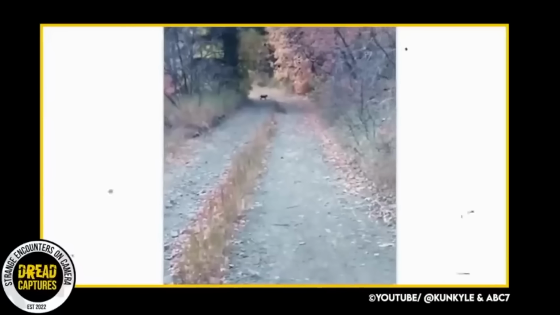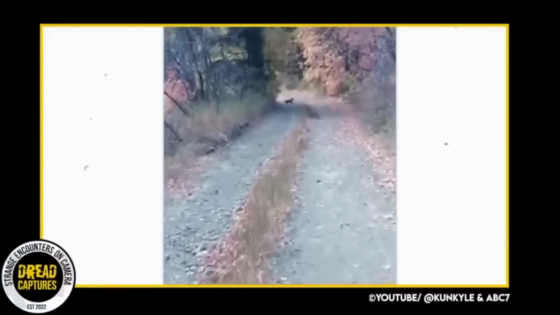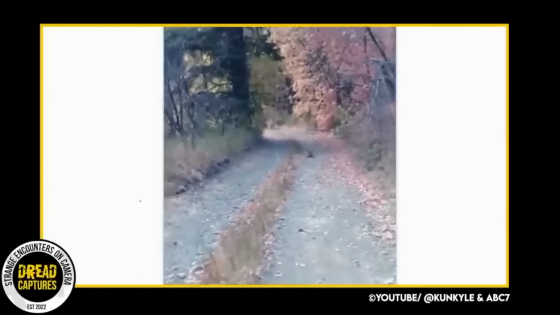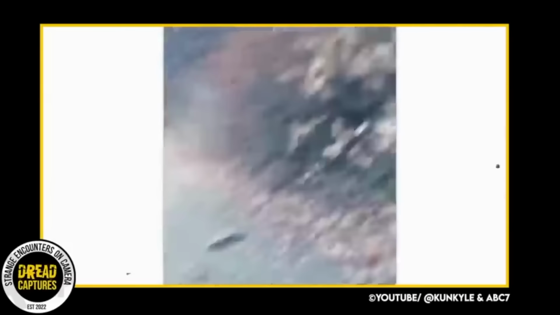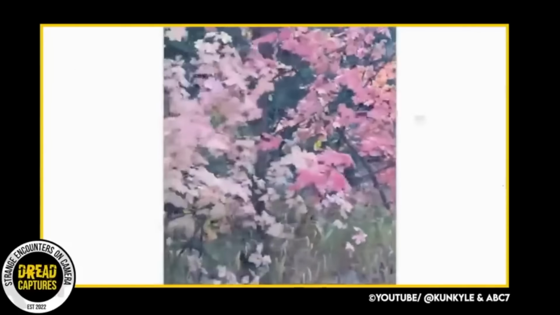In October of 2020, Kyle Burgess was jogging on a trail near Slate Canyon in Utah. In the middle of his run, he came upon some young cougar cubs in the middle of the trail. He knew that this was not good. Where there are cubs, there is usually a mama. He starts filming with his cell phone.